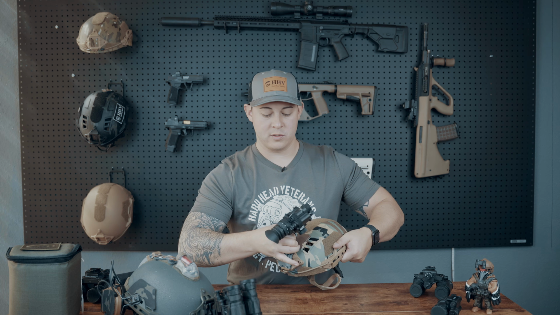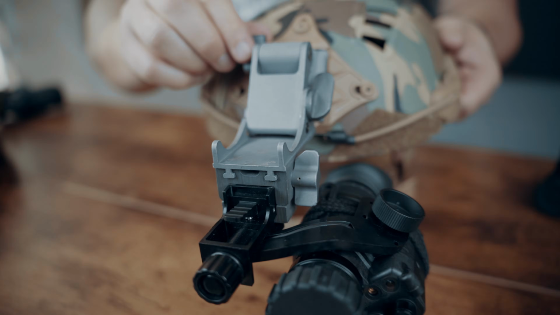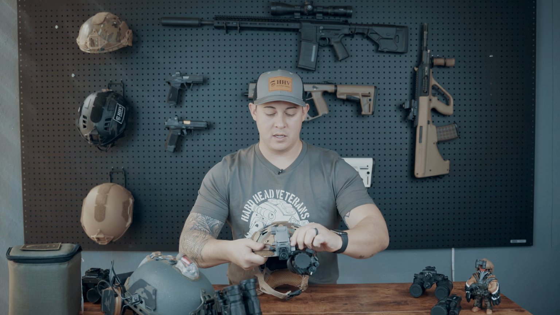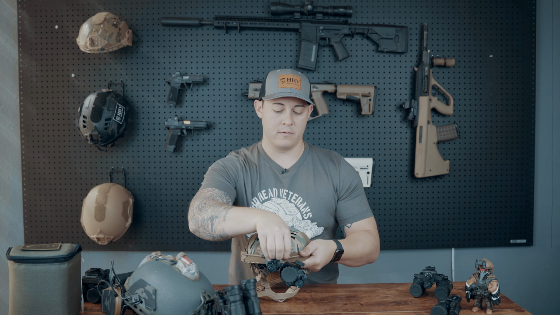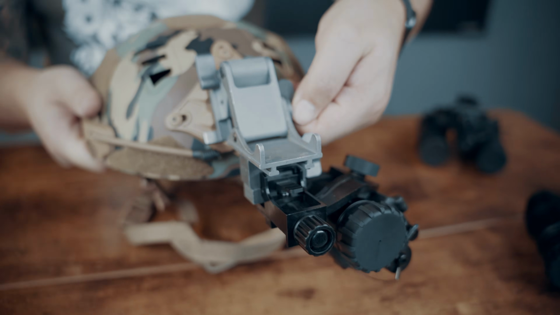And just like the Wilcox, we have the same three adjustments. As far as you can adjust the height, make sure you get that proper fit there. And with this knob, you can adjust the eye relief, so getting it closer or further away from your eyes. And then lastly, this knob here controls the angle of the device.